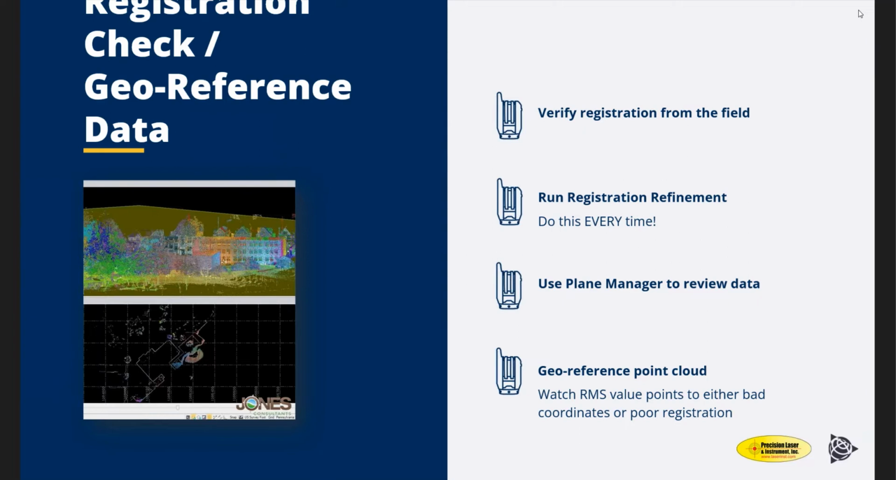The nice thing is I think you can geo-reference with as few as 2 to 3 points. I usually try to get 5 if I can, and then I have the option to turn off a specific point if my RMS values aren't as good as what I'd like them to be.